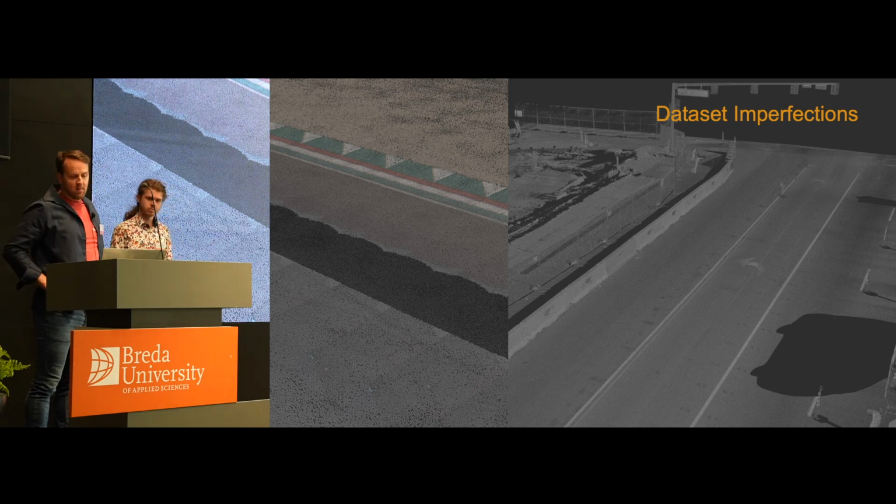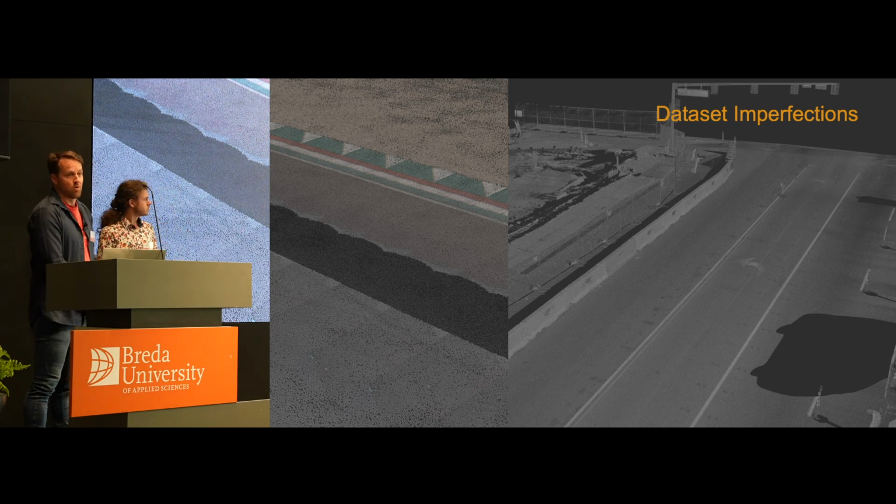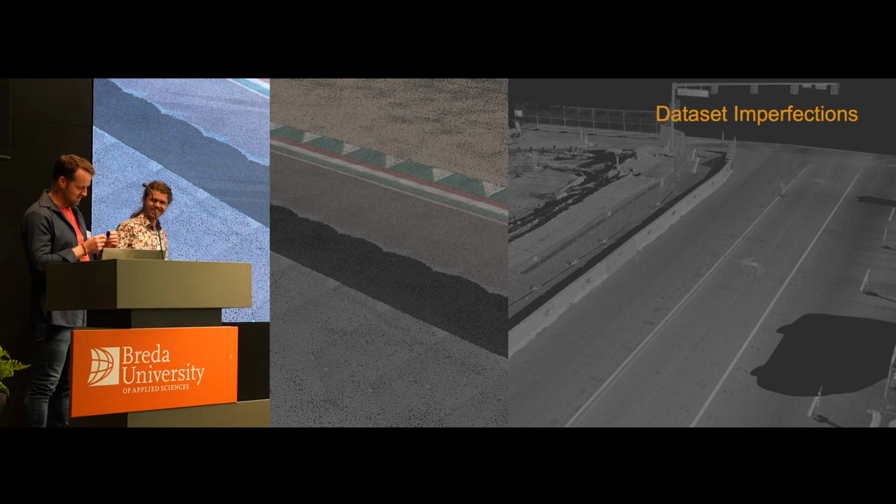We have to process the point cloud, and the data that we get often has imperfections because it's real world. We've scanned the circuit, like you can see there on the right. There was a parked car there at some point, and of course you can't have a parked car there. I think that's Las Vegas.